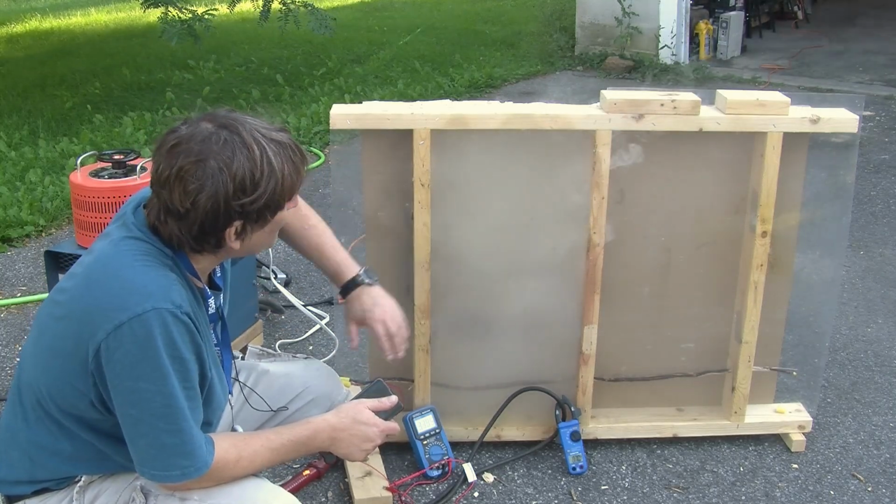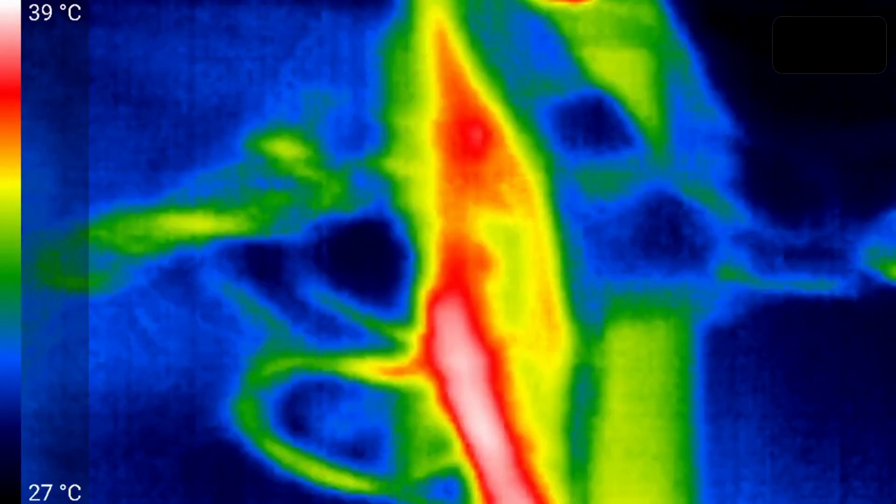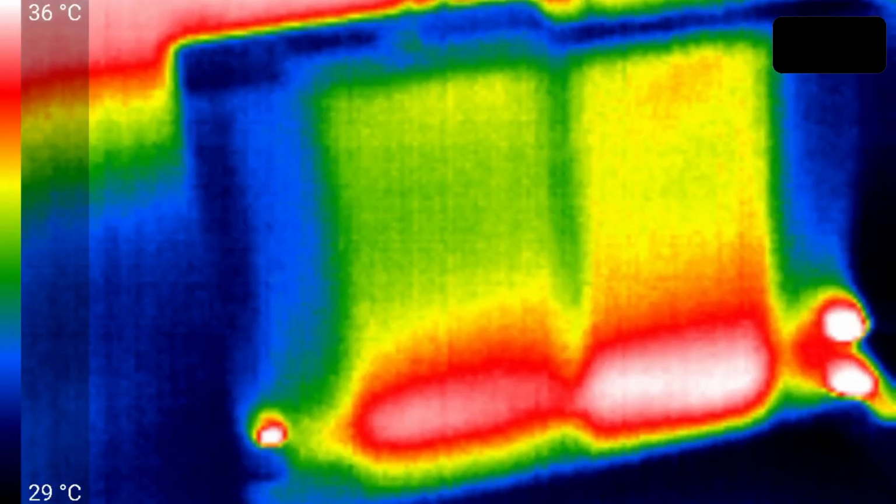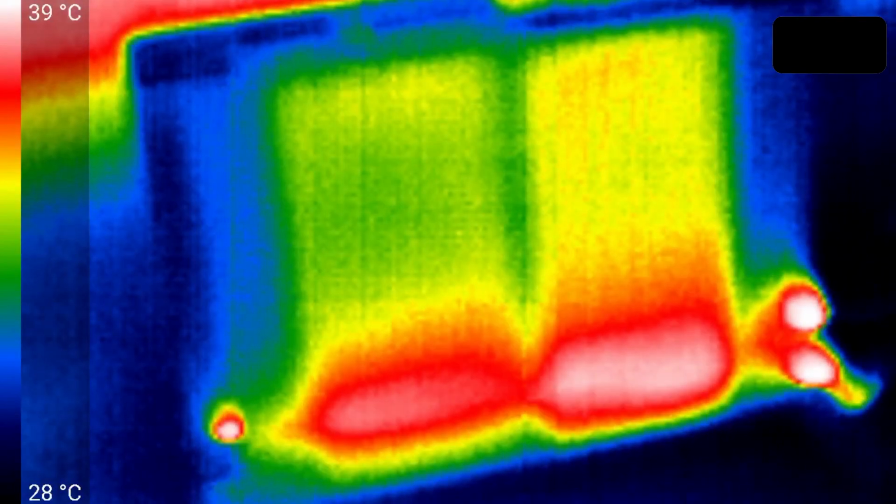We'll just leave it this way a bit. Oh boy, that smoke's bad. Let's see what happens on the other side of the wall if we can see that heat through the drywall. Oh, and we can. Not nearly as apparent as through the thin plastic. I guess that's not surprising, but it's certainly hotter on the side with all the smoke in it, and we can also see there's a lot of heat around the cable.